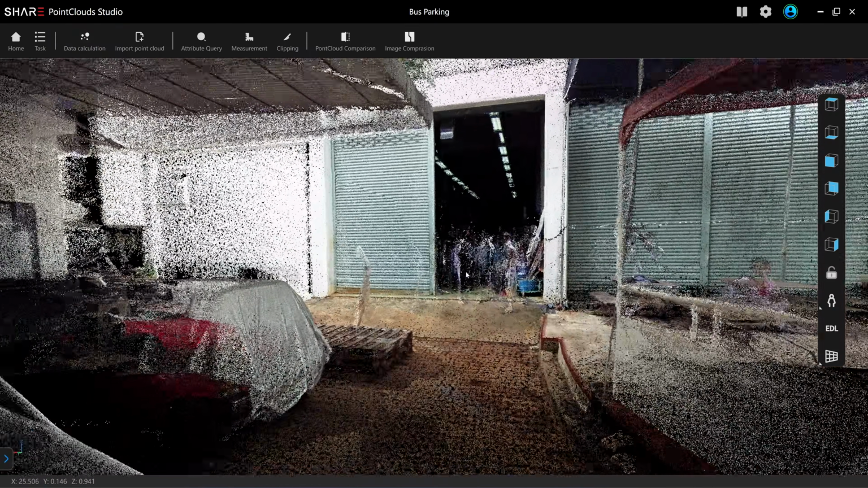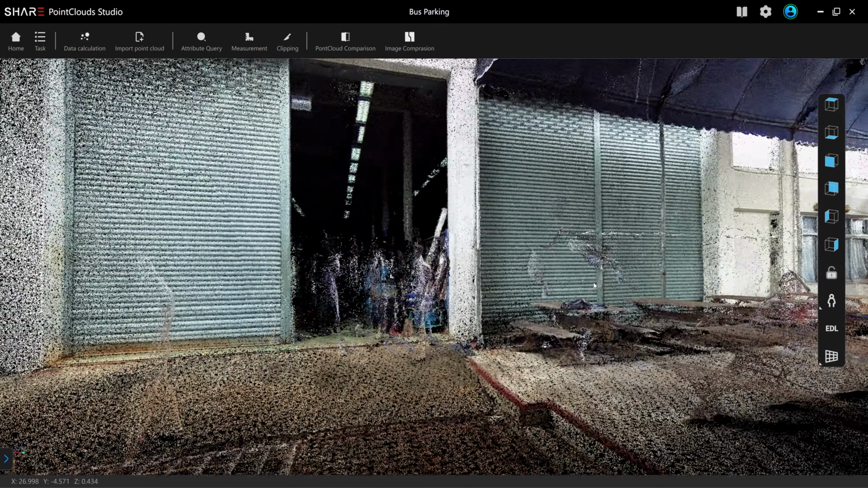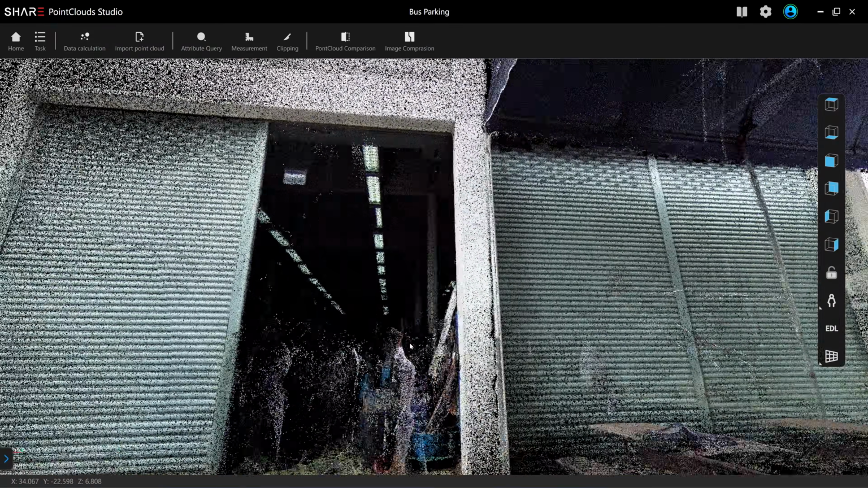There were a lot of people here. I already turned on the dynamic object removal, but if the people are standing still, not moving, they will not be removed from the scan. So you can't even see the lighting in there. I didn't walk in here.